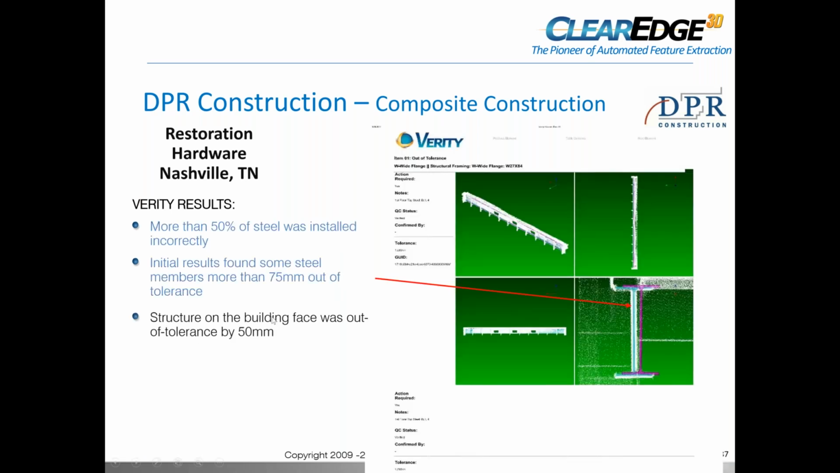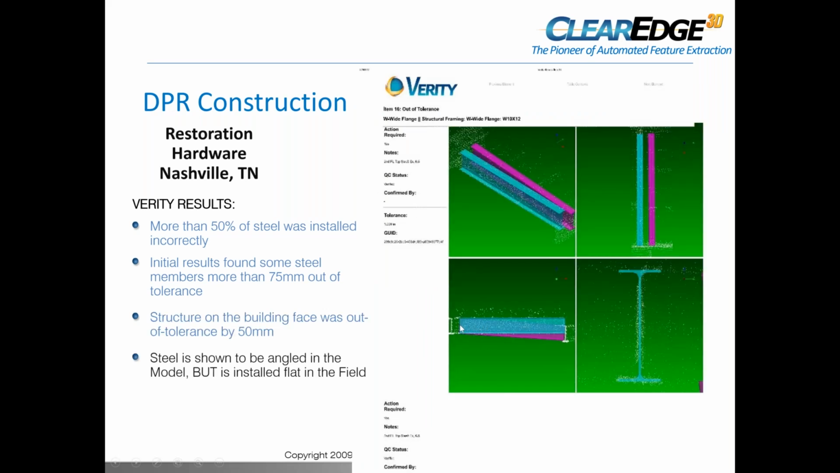And the structure on the building face was out by more than 50 millimeters, and you could see it right here. Very graphically, they saw in the table that it was 50 millimeters, and they could very quickly see we have a problem here. The other thing that Verity found was that this piece of steel was installed in a level condition, and it was supposed to be installed at about a 10-degree slope, and it wasn't installed properly in the field. That was a problem.